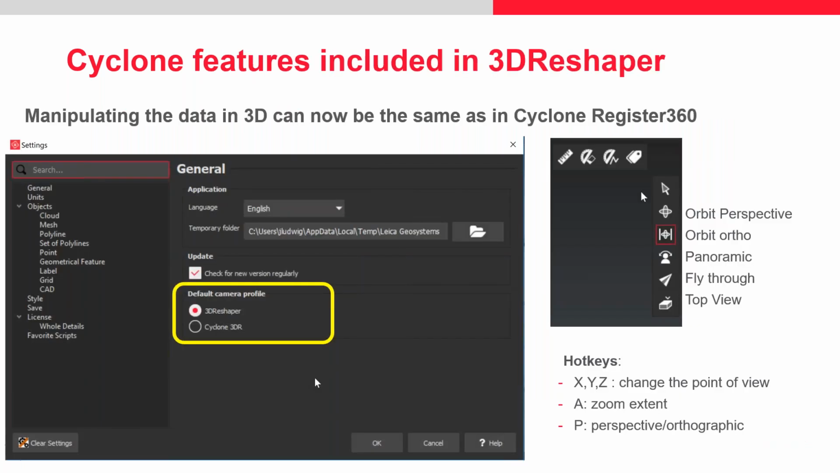So as you'll see, the interface has changed. It's now more in the same colors as Cyclone Register 360, so it's all a bit more grayish and red. We have now some add-ons from Register 360 that have been brought on board.